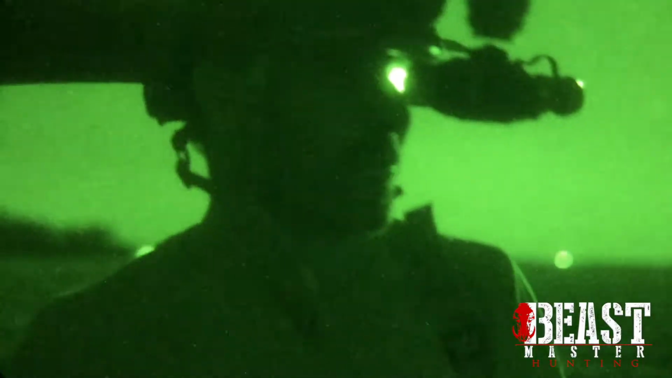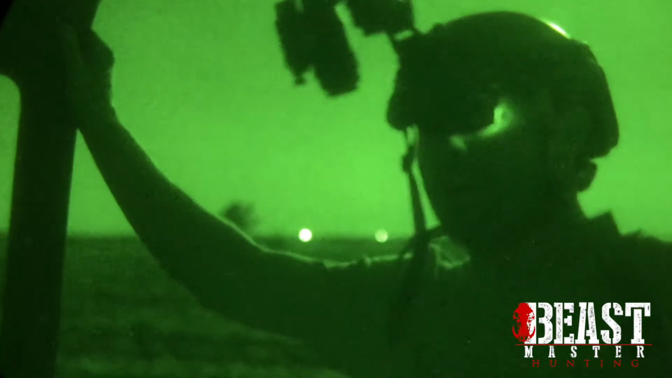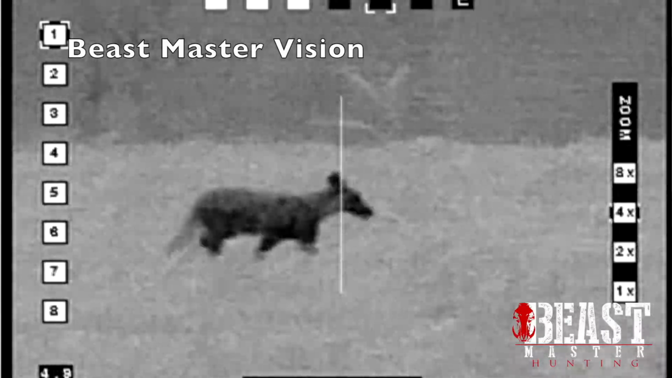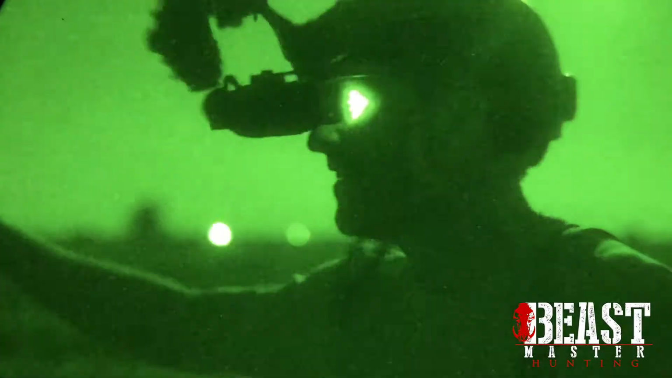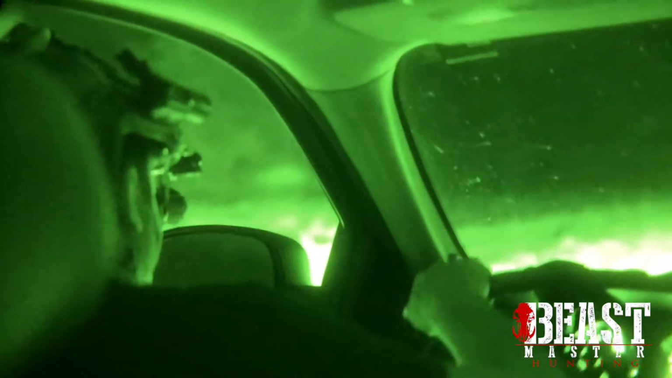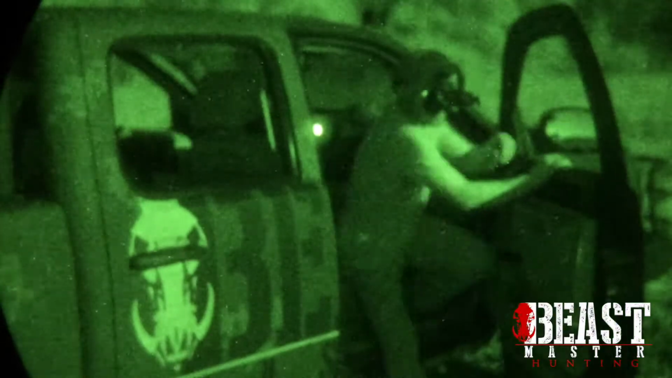Yeah, what happened? We got done loading that big pig, jumped in the pickup. Like drove 10 feet. We're over there cutting up. I looked out the window and this coyote's coming in. We jump out. Nick counts it down and smoke him. Here he is right here. Dude, he wasn't far at all. No. 60 yards maybe. Yeah.